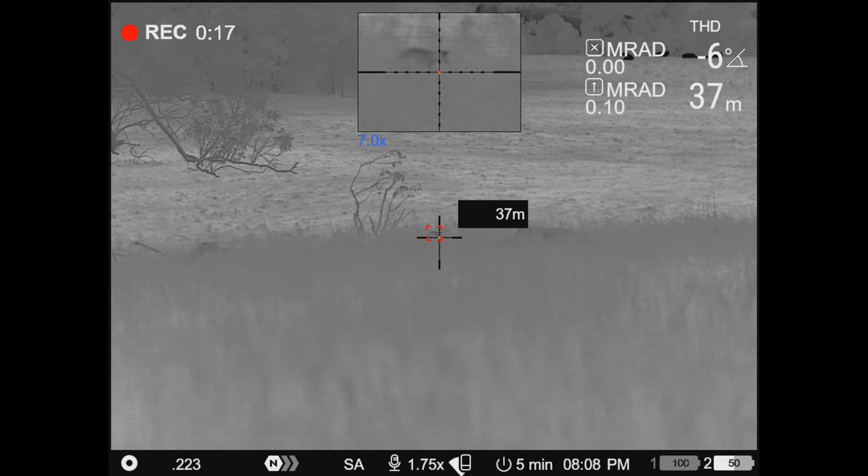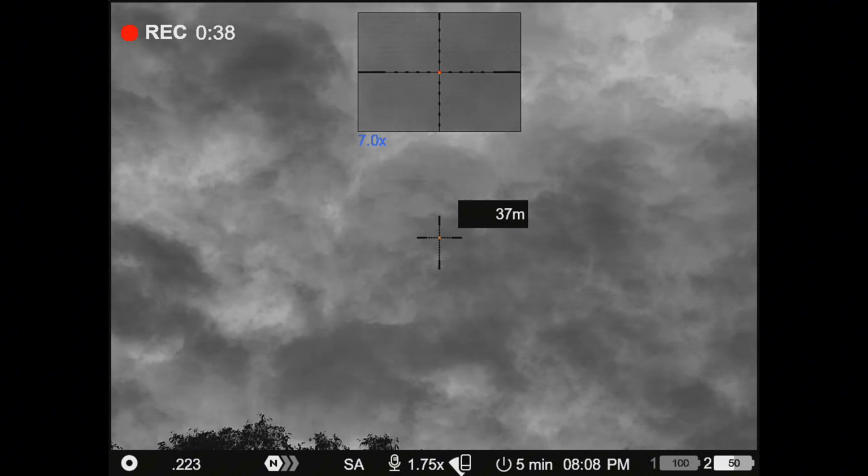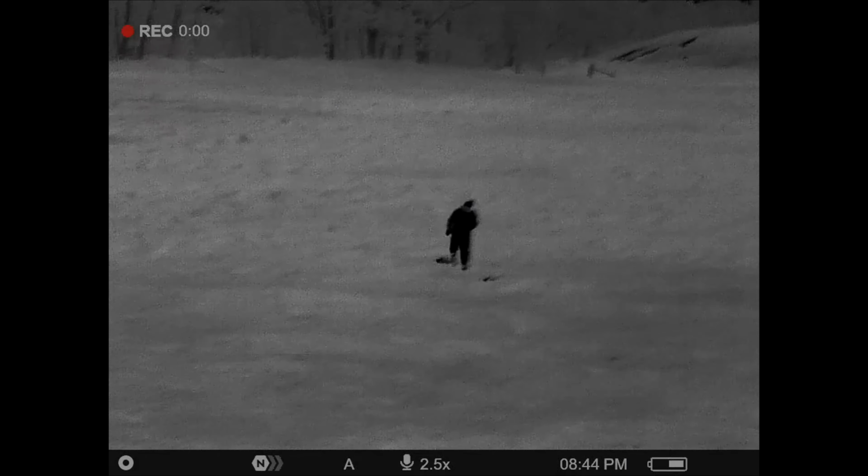My left ear is just copping it. Fucking hell. Finally! In the day, fucking shoot something in the dark.